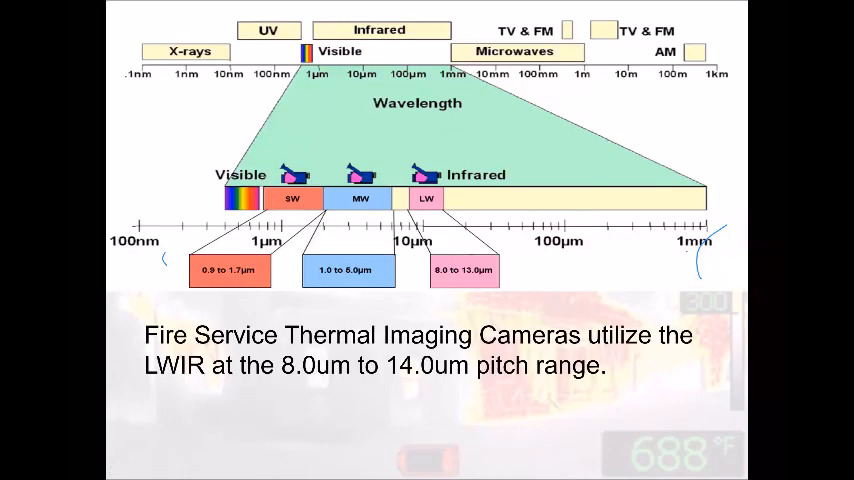We talked about shortwave, medium wave, and long wave infrared information. Right here's our fire service cameras. Anywhere between 8 to 13. FLIR cameras, they're actually at 7 to 14. Other brands do other things as well, but we utilize long wave infrared energy. So we stop right here,